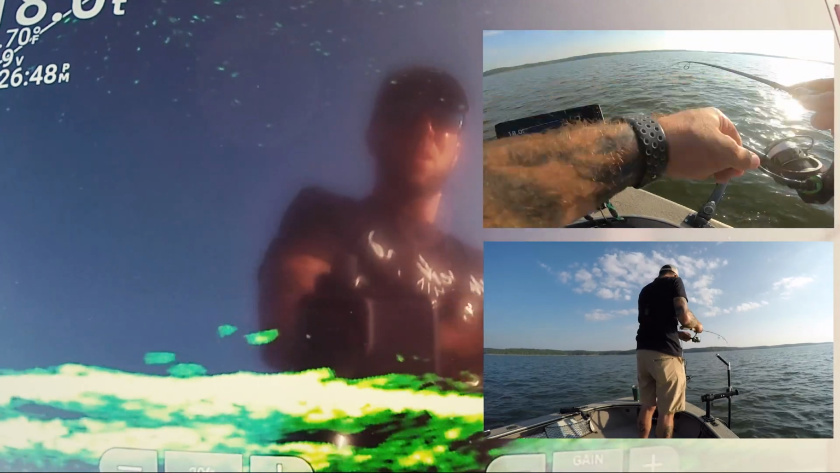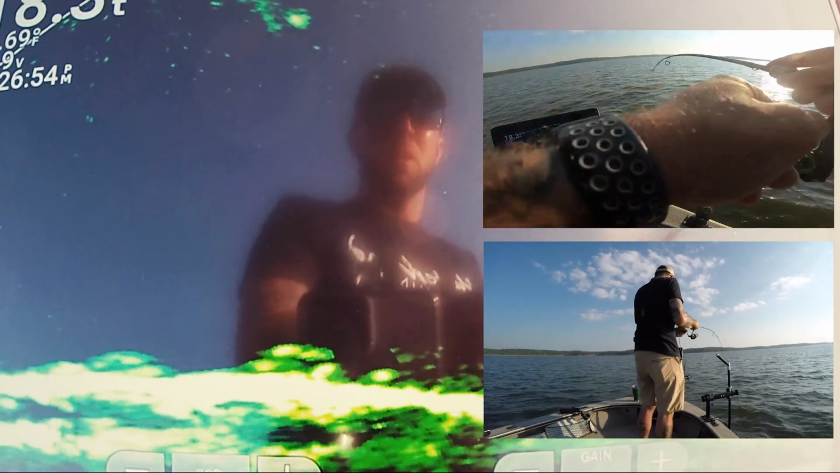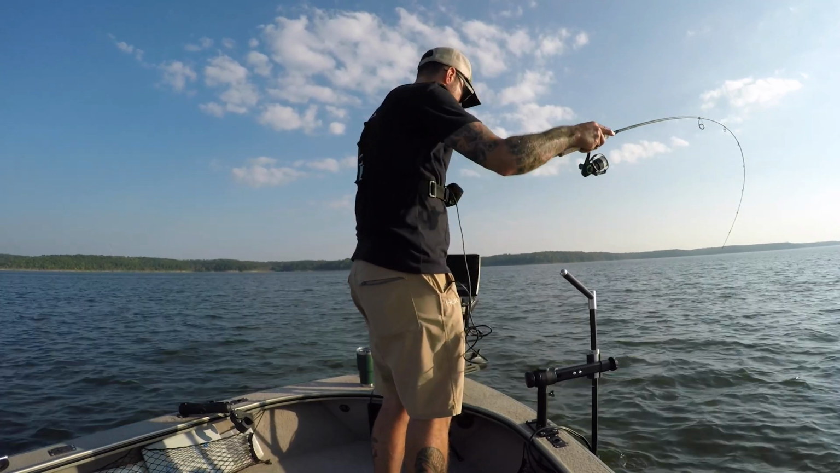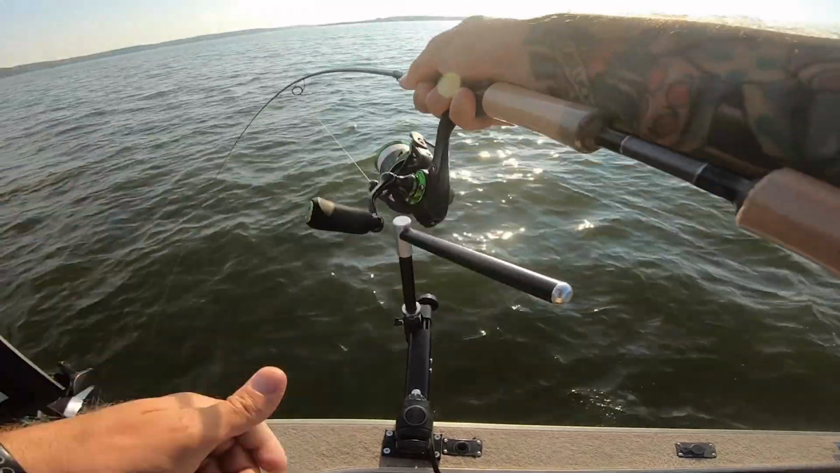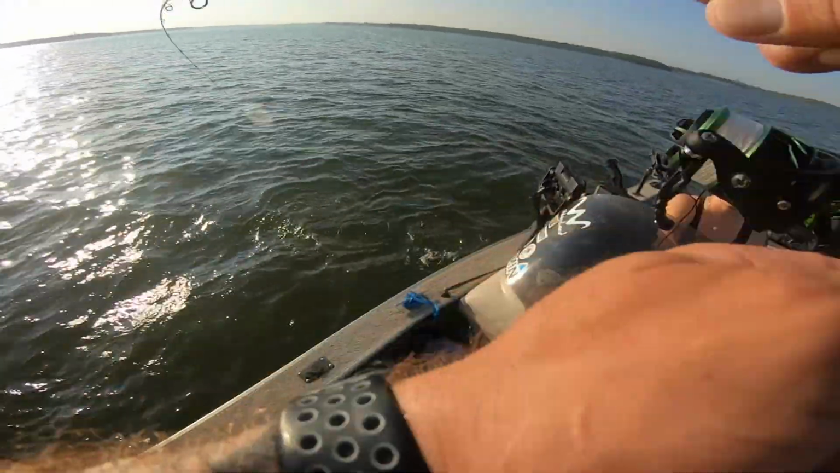Got him. Another one. Man, they are hot this afternoon. I wish I could have fished this afternoon when the wind was really blowing. Super fun on these little 6.6 medium light Fox Rivers too. Super fun. That's actually a little wiper.